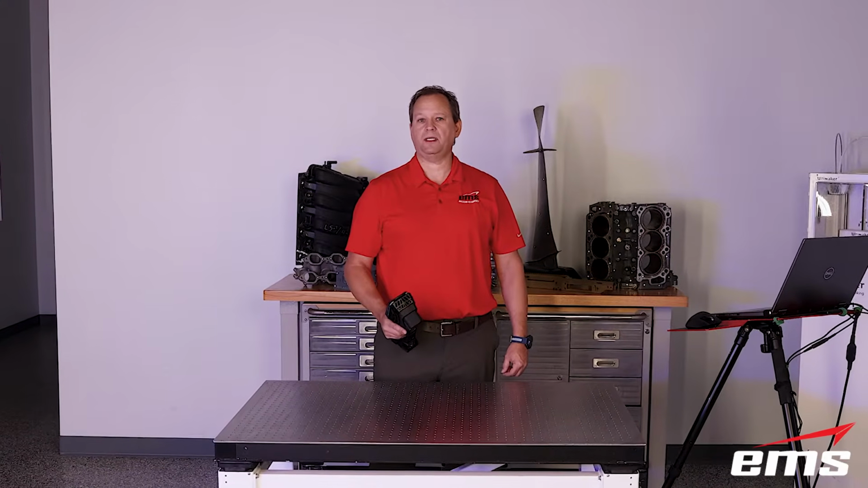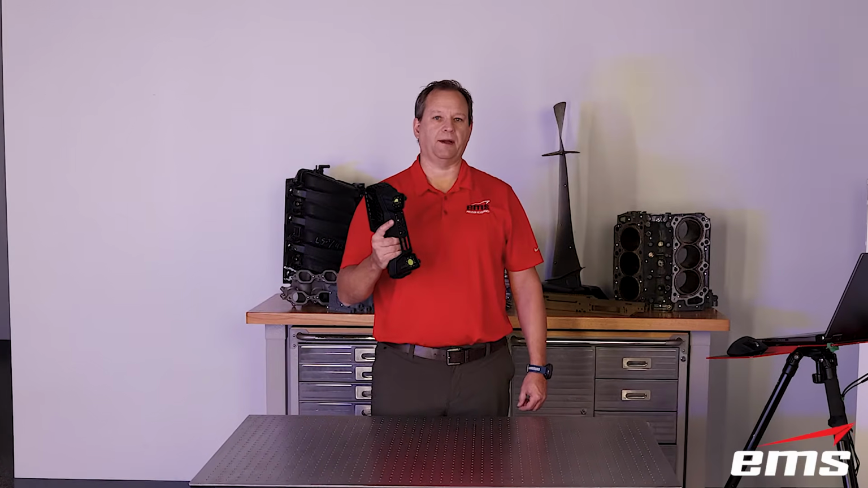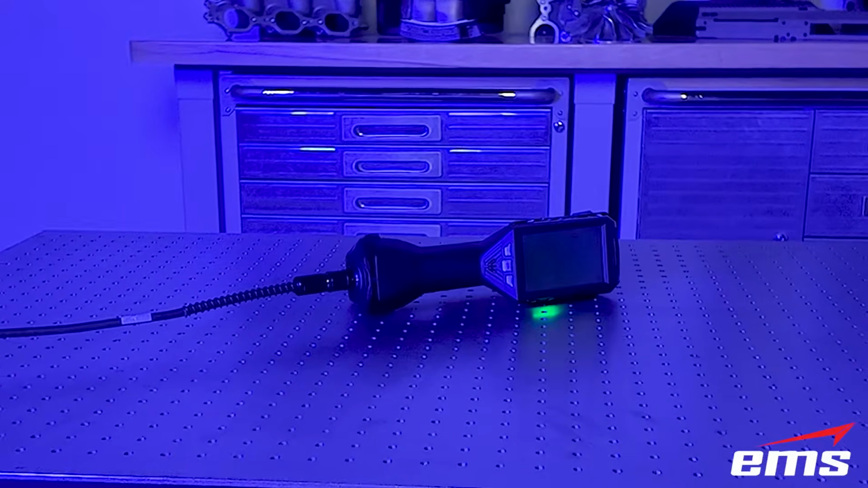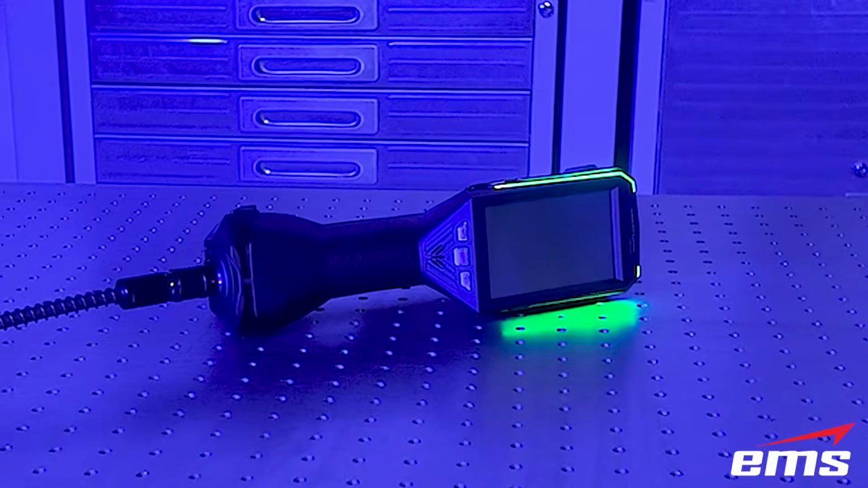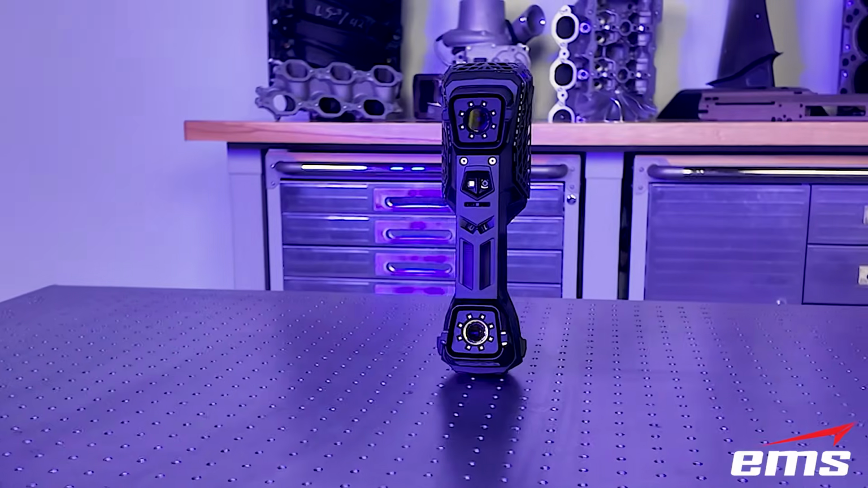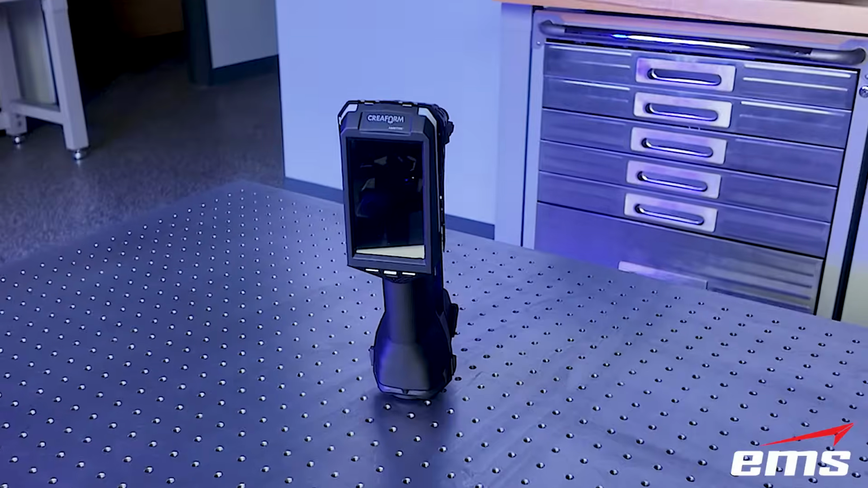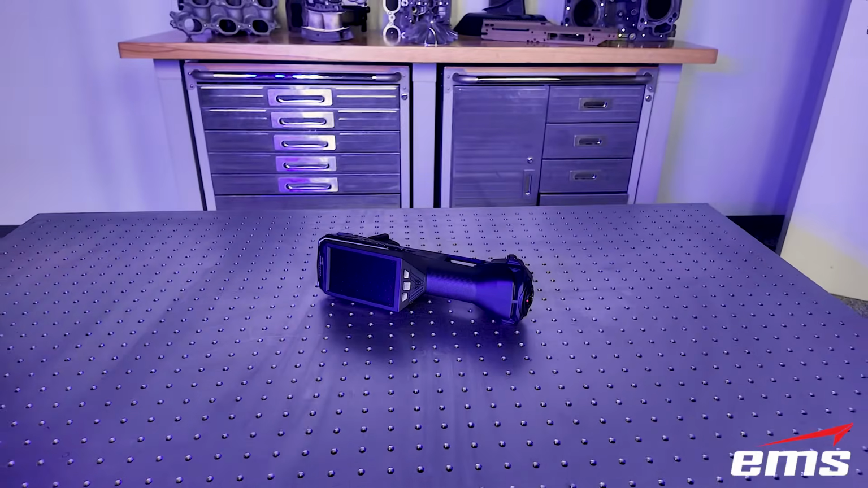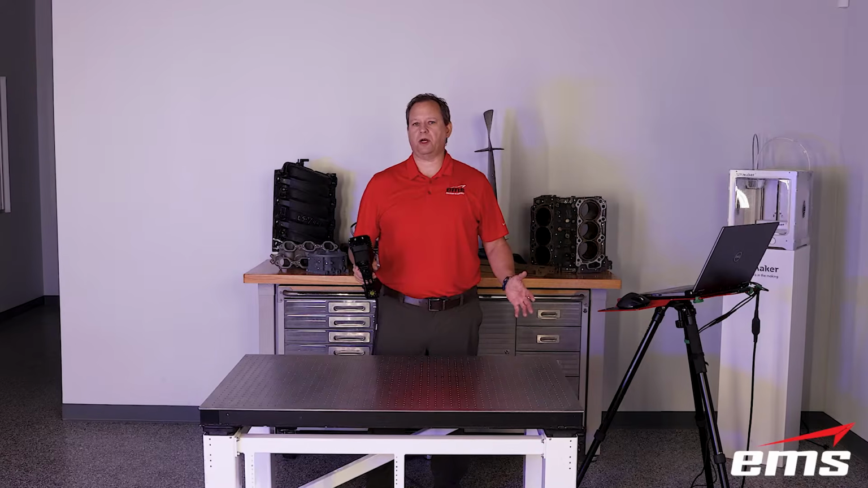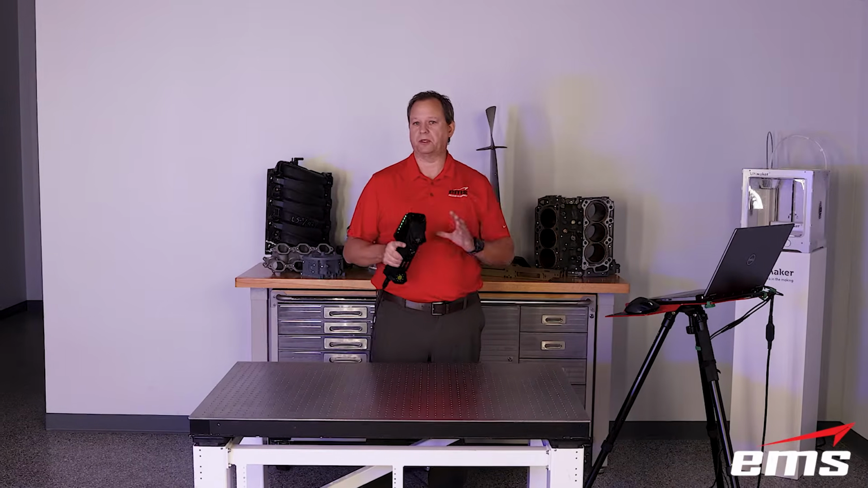In this video, we're going to do an in-depth review of the new Creaform EVO Elite 3D scanner. All right, so let's get started and go over a quick overview of some of the new features, and then we'll go into much more detail on some of those and other things.